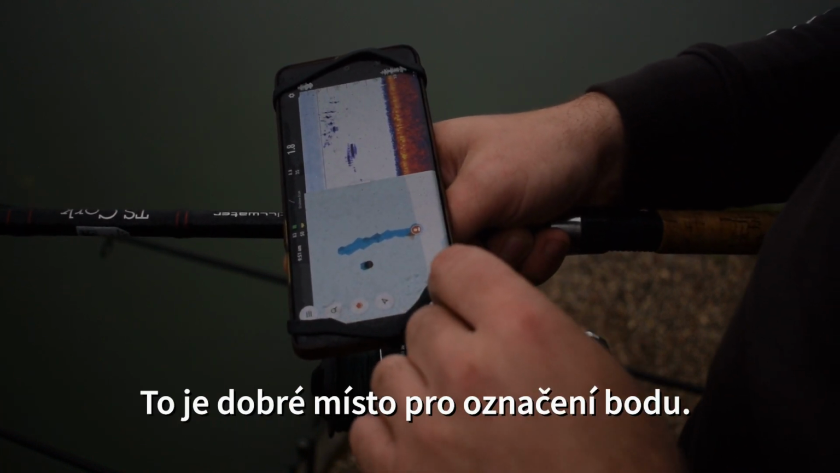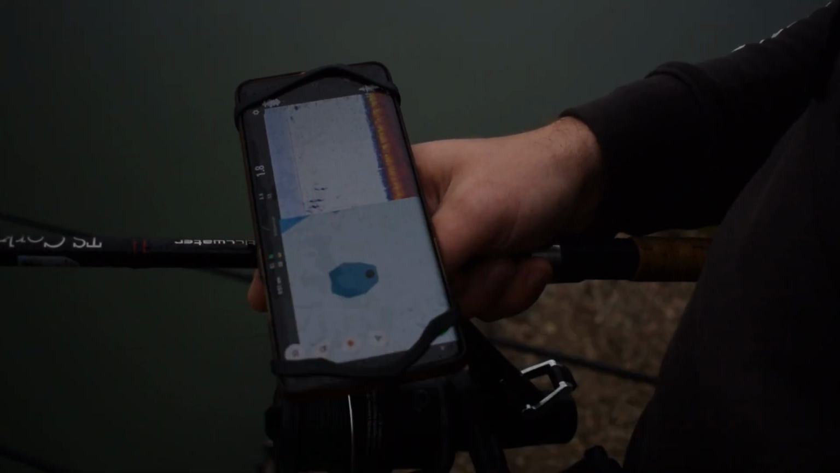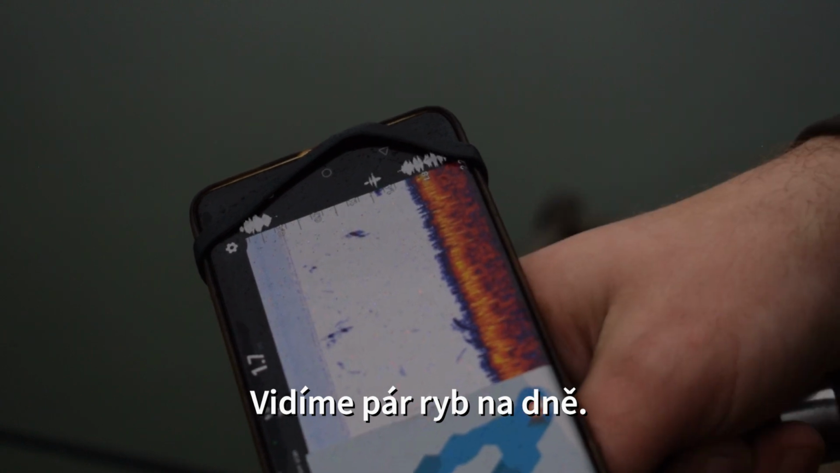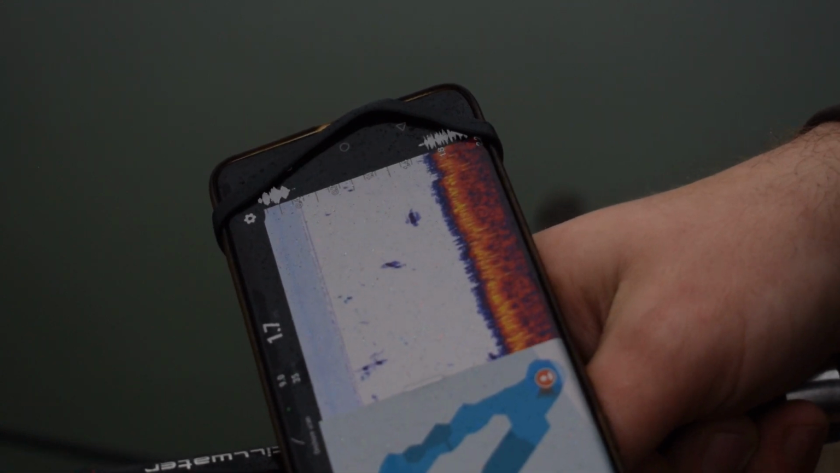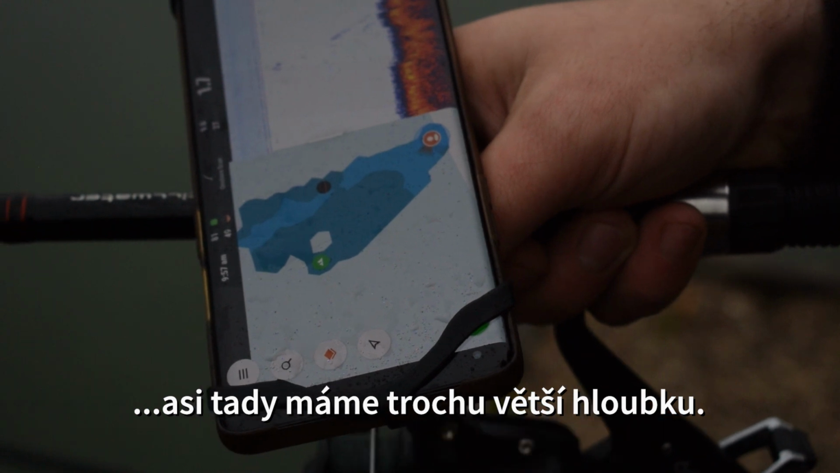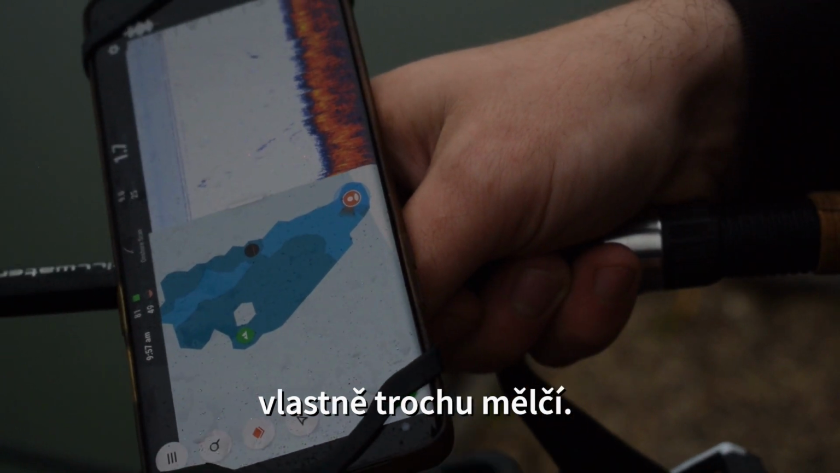That's a good place to save the point. We see a couple of fish on the bottom and a couple suspending here. So it seems the lake bed is quite flat in here. Up about here we have a little bit deeper, and the lighter patches are actually a little bit more shallow.